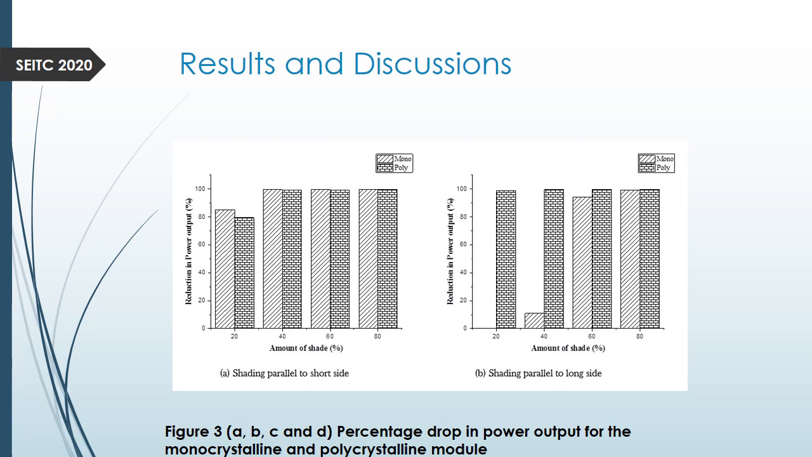So we can see that it is very significant. The reduction in power output became very significant when the total surface area shaded for monocrystalline was from 60% upwards. So in this kind of shading parallel to the long side, we can conclude that the monocrystalline here, from this graph, performed better than the polycrystalline.